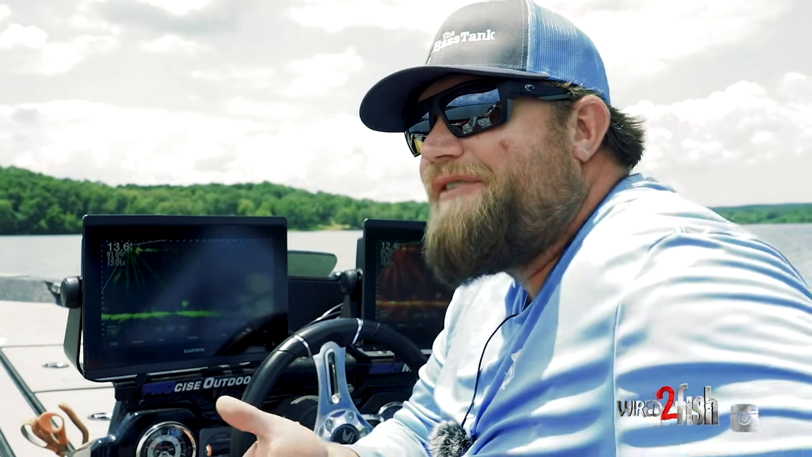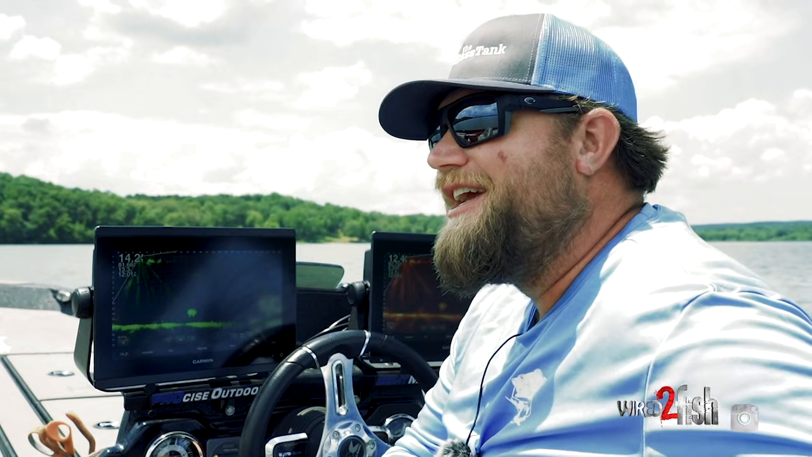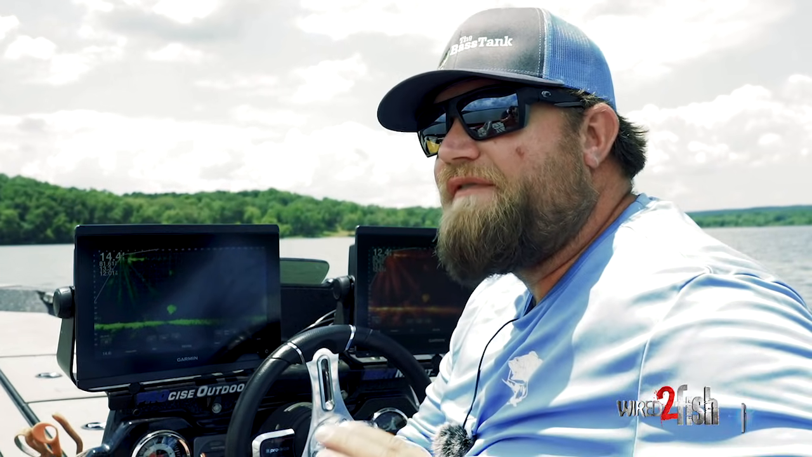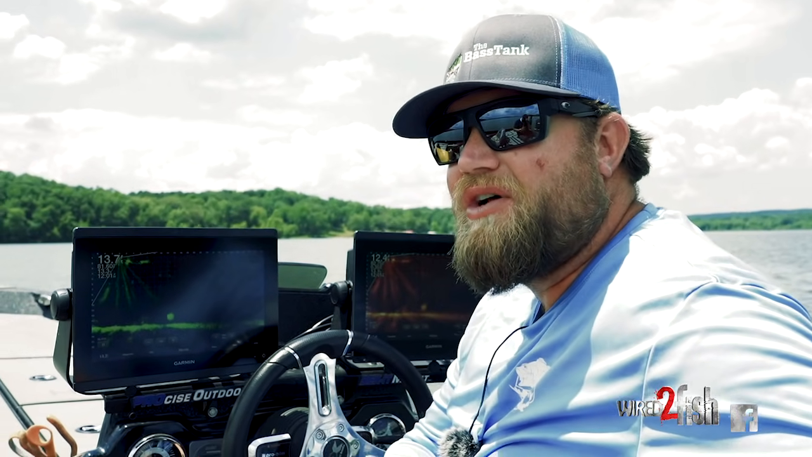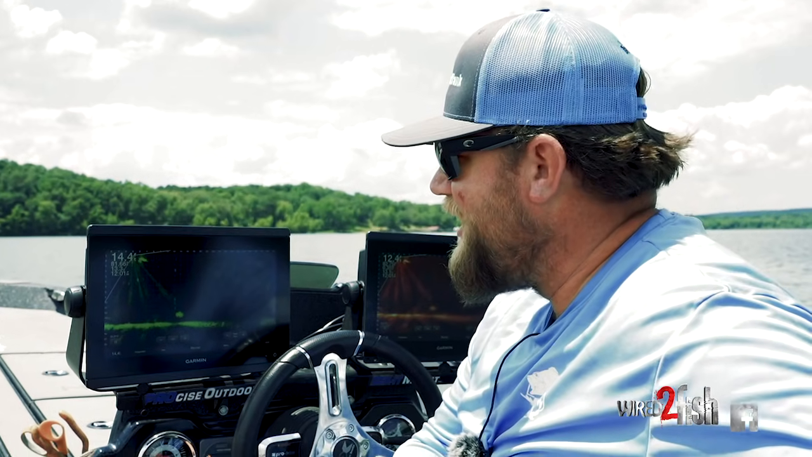So I'm often asked, how deep do you set your Livescope range and how far out do you range? And it's not just one setting. I'm going to tell you for a fact one thing that I do not set my range or my depth on: auto. I don't let the computer tell me and dictate what I can see and what I can't see.